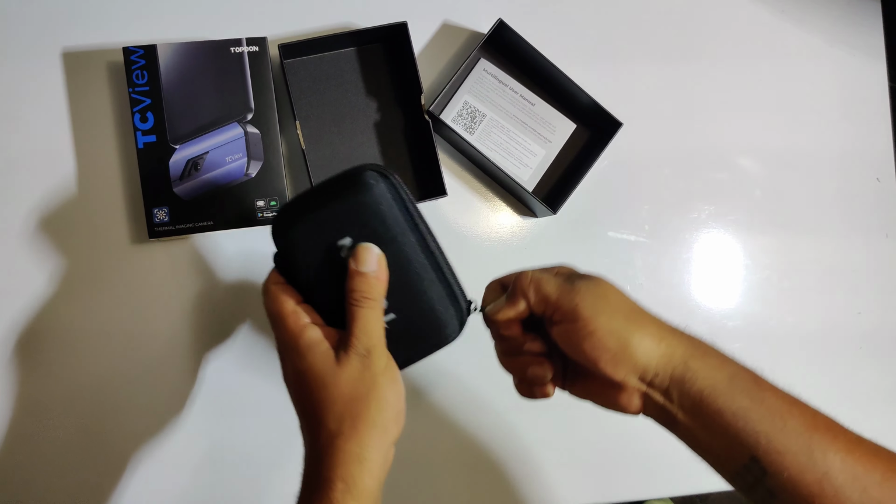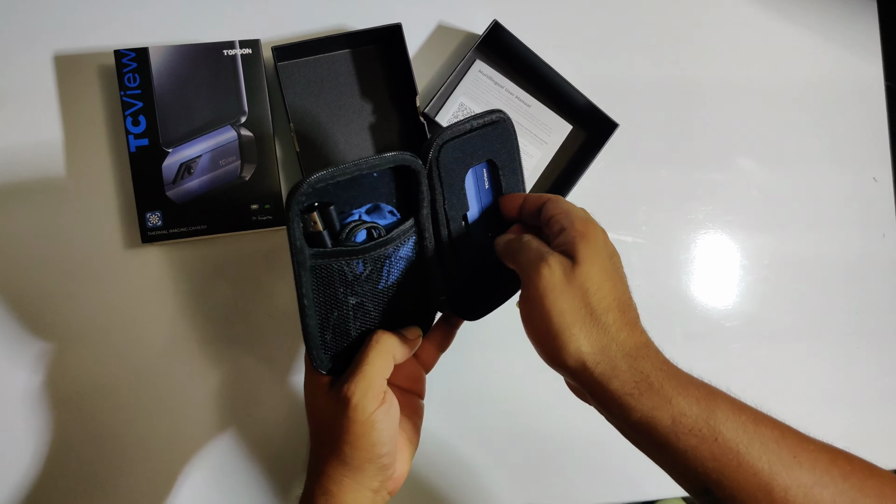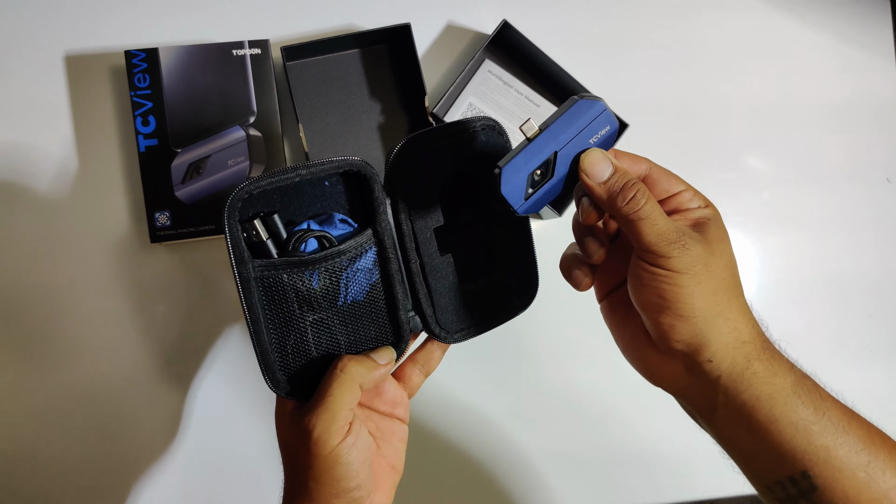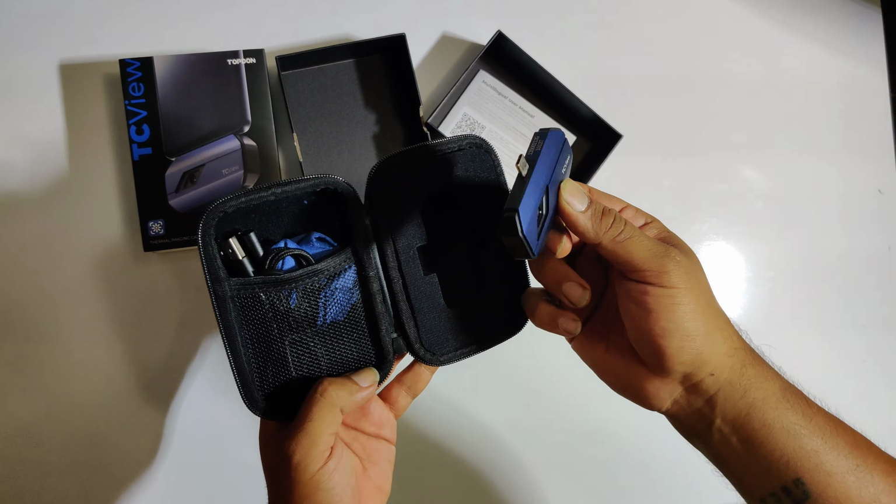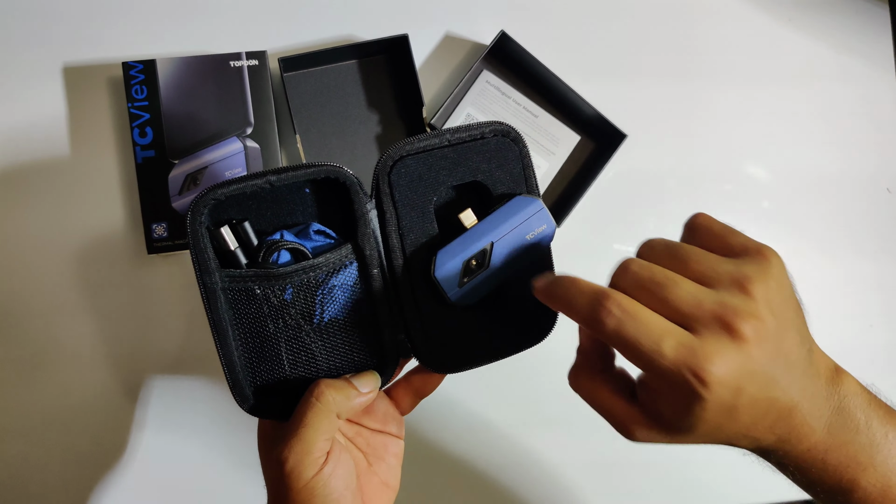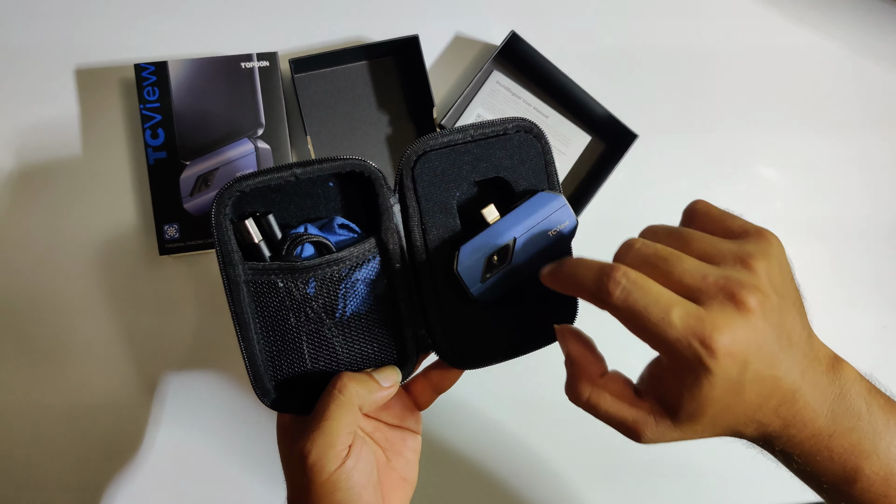And inside the case we have our thermal camera, the TC001. Fairly good looking unit. I don't have any complaints with it right now. I do like the fact that it has quite a long USB-C plug to get into phones that have cases.